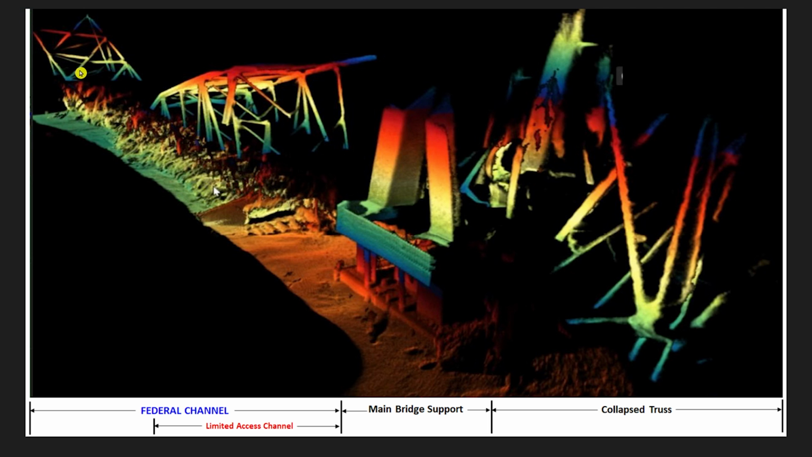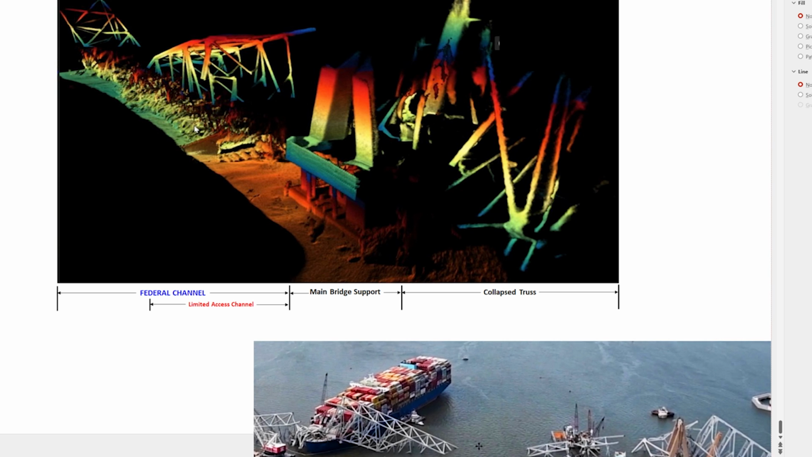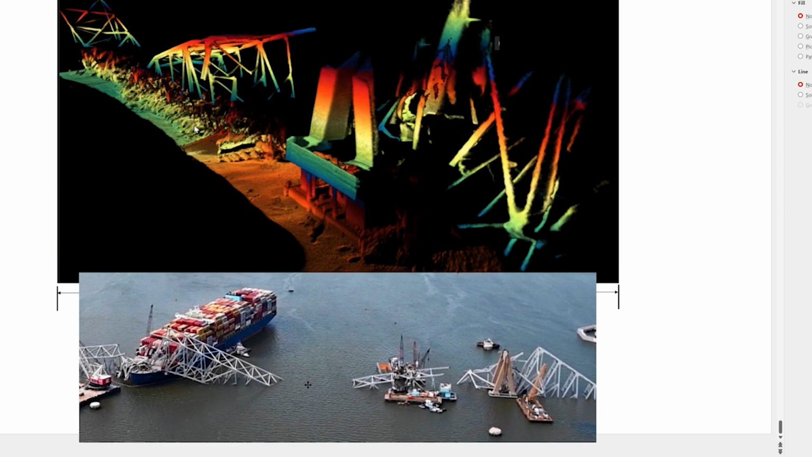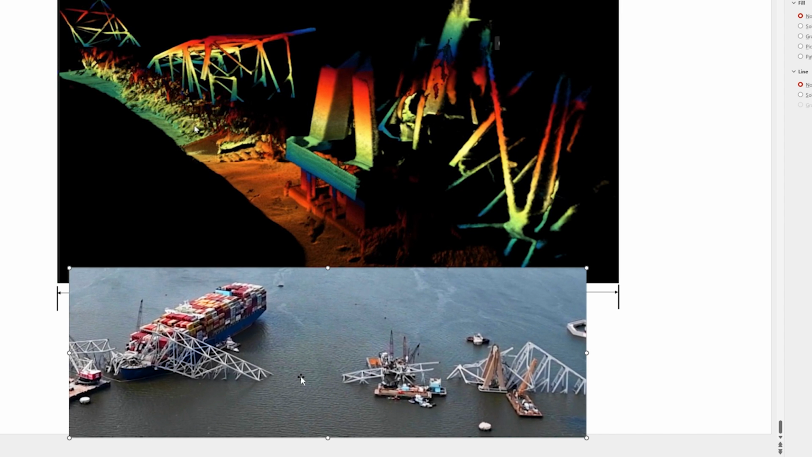You can't see it. Everything here is above water. This is all LIDAR images, and everything below the water is over here. These are all sonar images. So what I want to do now is take a look. We're going to bring in this image that I made off of a flyby of the scene from up above to give you an idea of where everything is here.